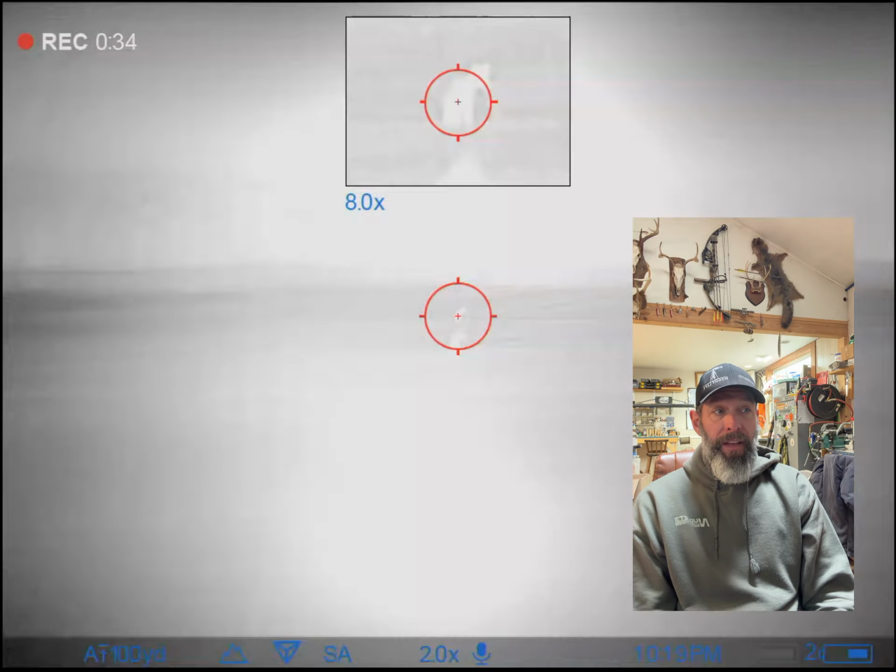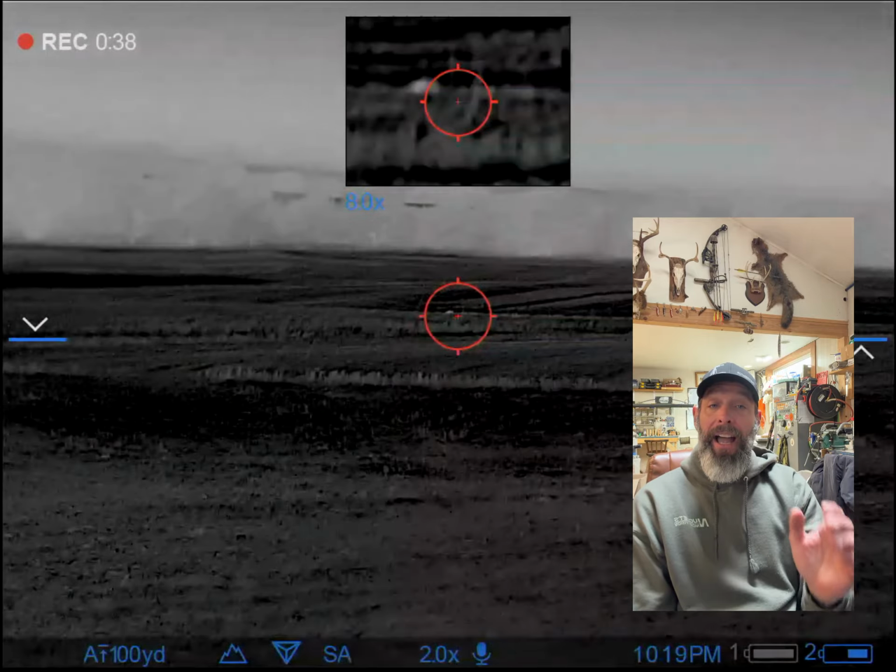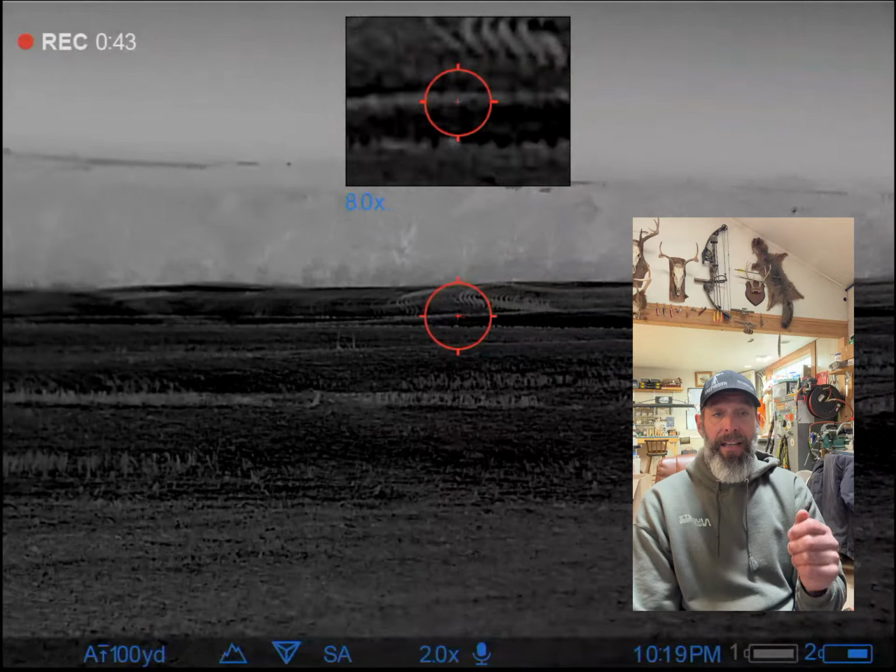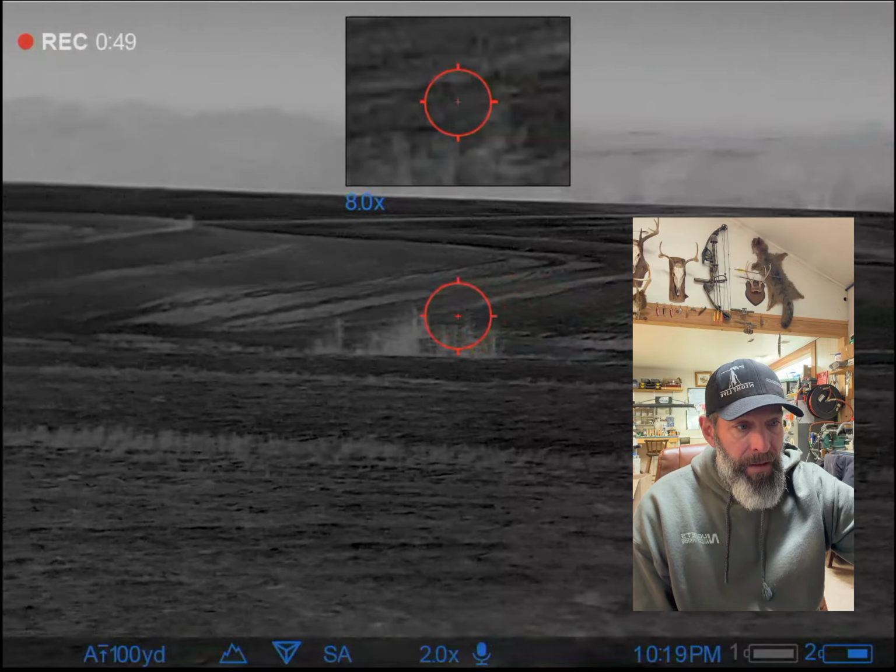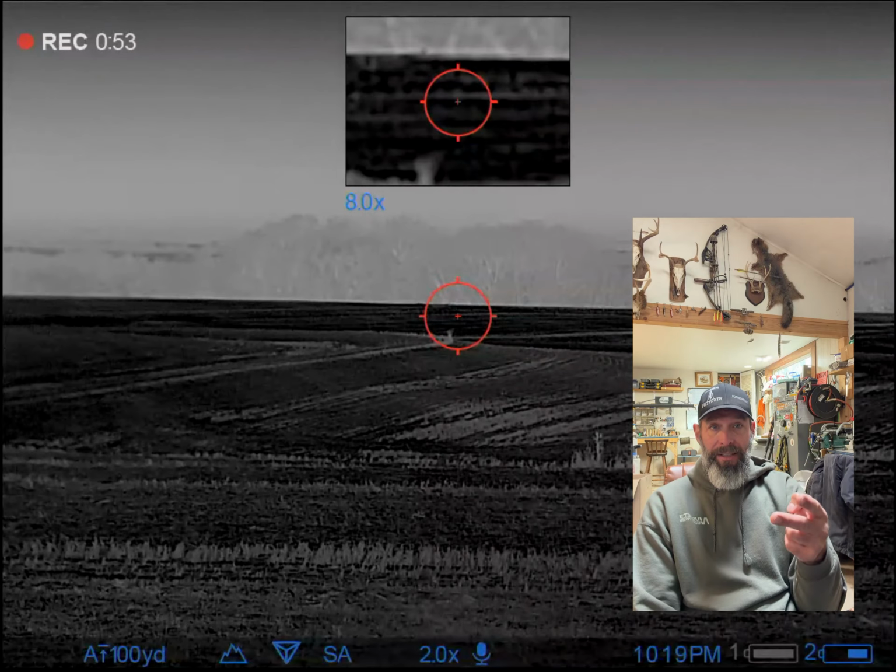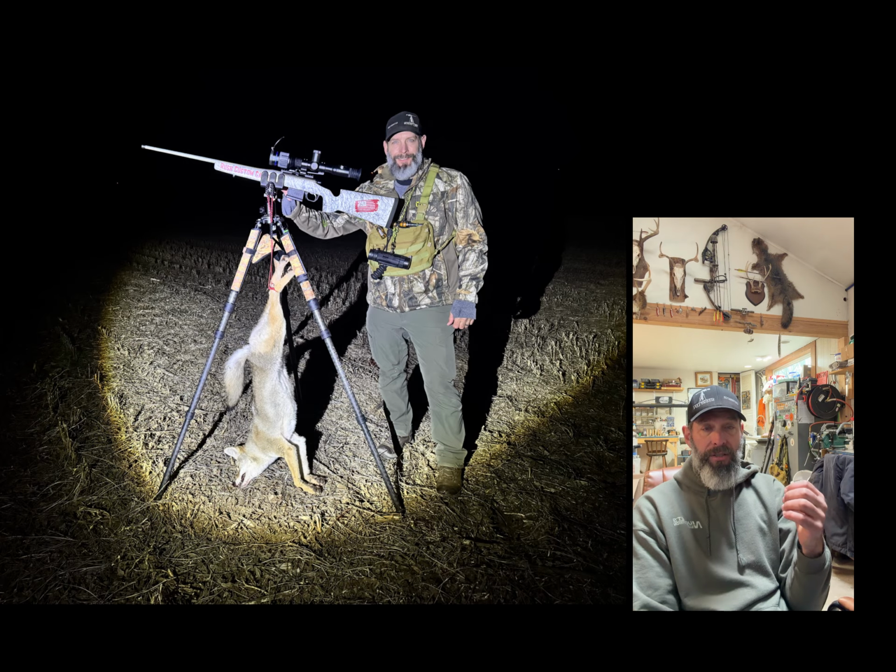And it is moving from, and the coyote died. So the coyote in this video was moving from left to right. It's trying to get to my downwind. Instinctually, I'll pause that right there. Instinctually, that coyote heard it. It wants to see it. And then instinctually, it wants to smell it before it comes in and actually commits to the call.